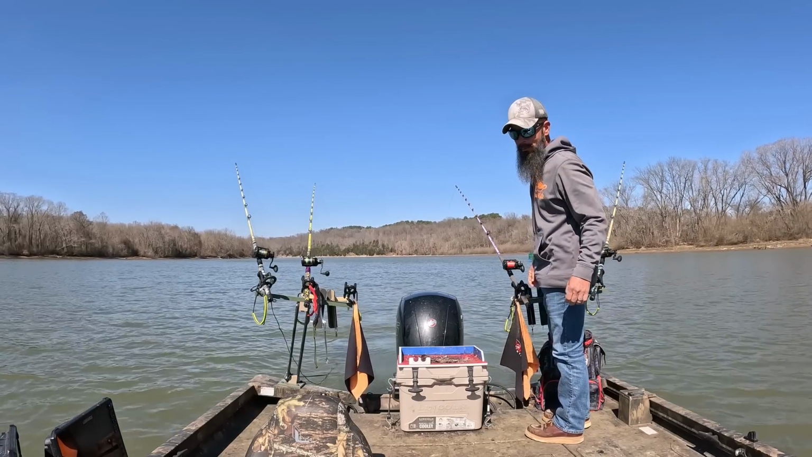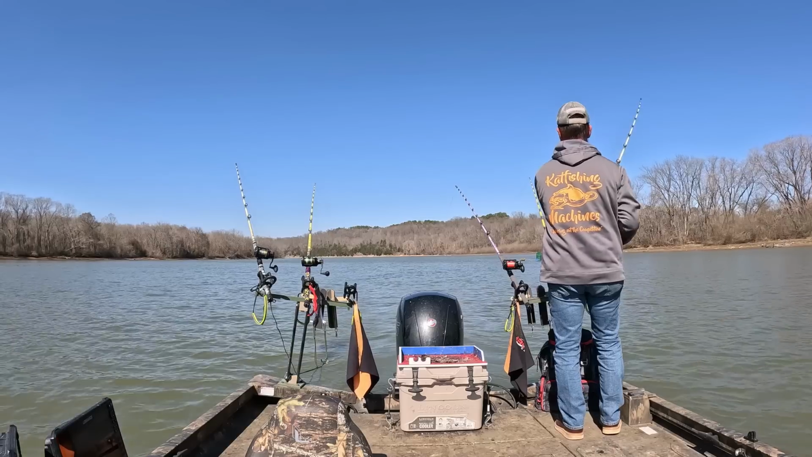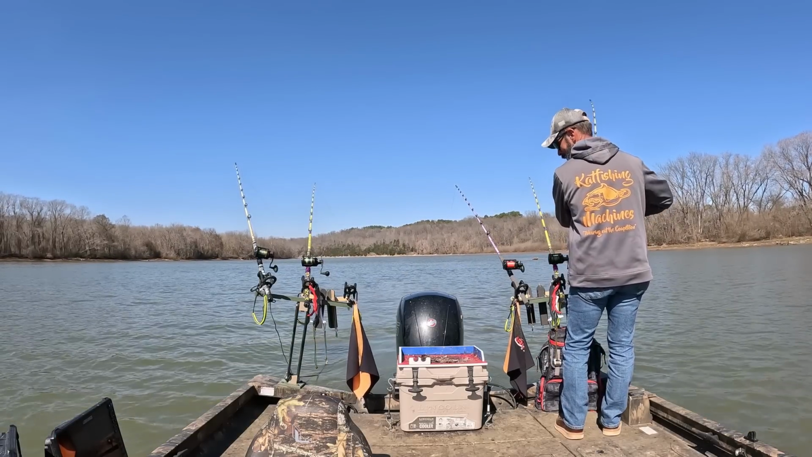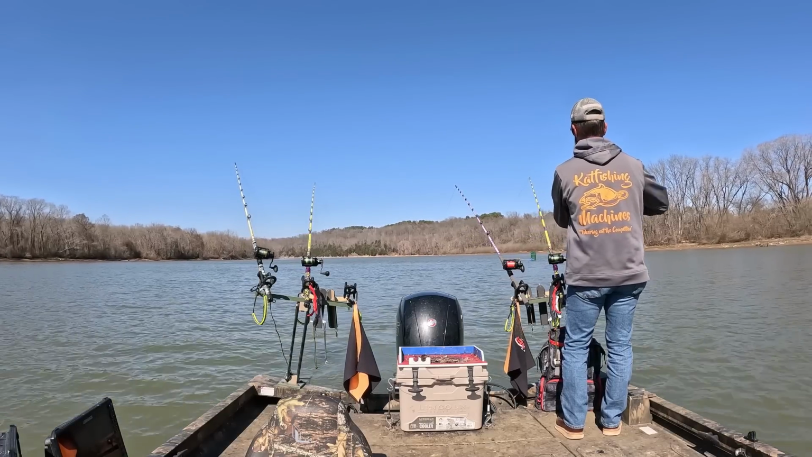Now, I've caught flatheads first thing in the morning there, and then in the evening. So we're definitely midday. We'll see if they're up there feeding midday. I doubt it, but we're definitely going to hit the structure though. I'll rebait, put some fresh stuff on since we're fishing structure.